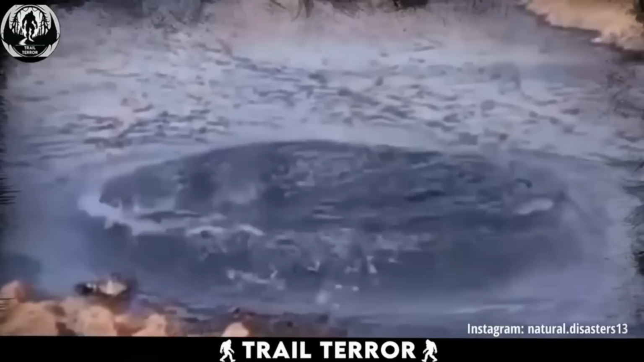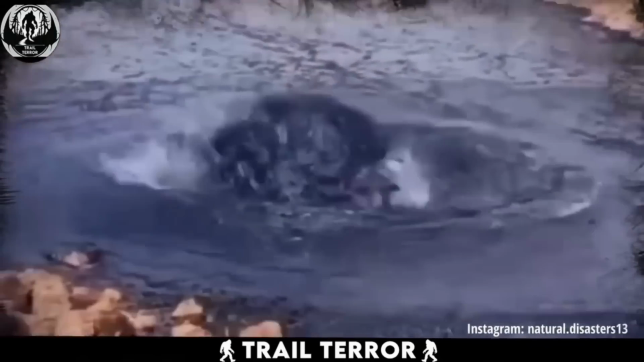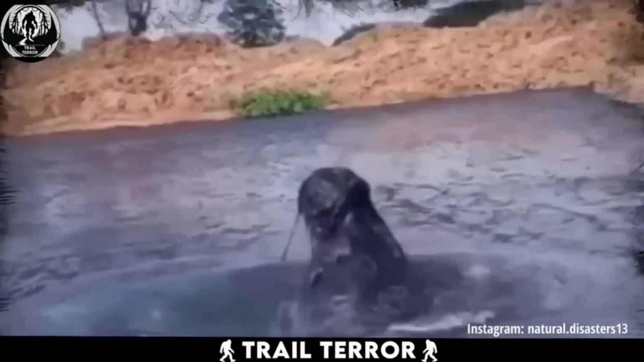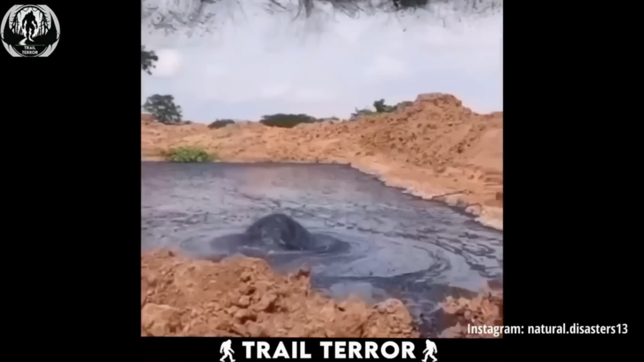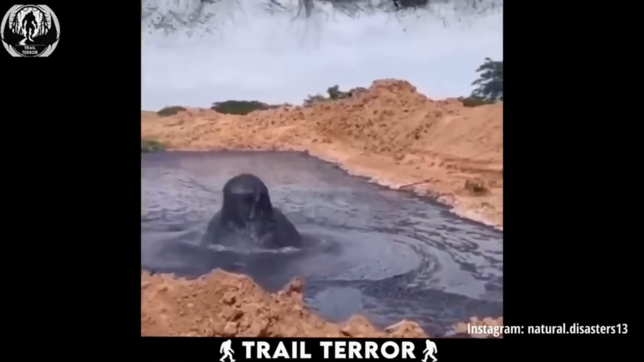Huge bubbles are forming in one spot, like something's desperately trying to break free. The pressure is so intense that the black liquid gets thrown into the air, almost like it's boiling. It's like a scene straight out of a horror flick, with the devil himself trying to escape from hell.